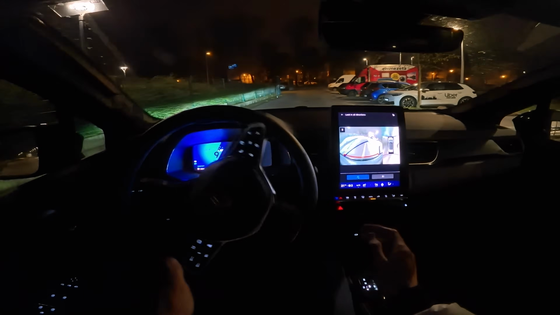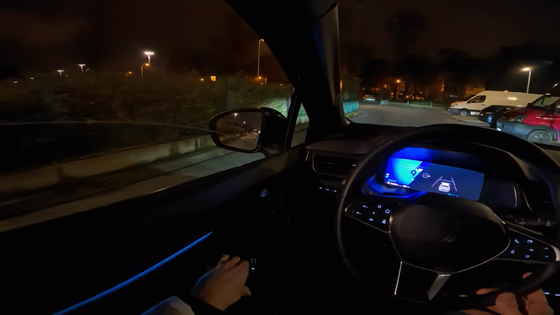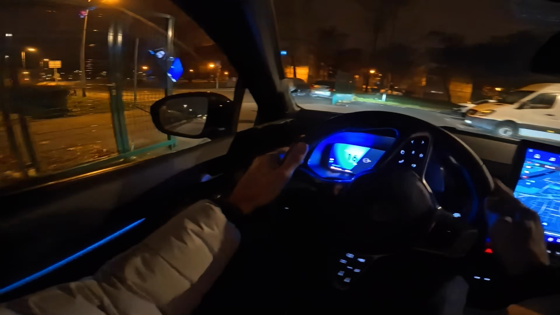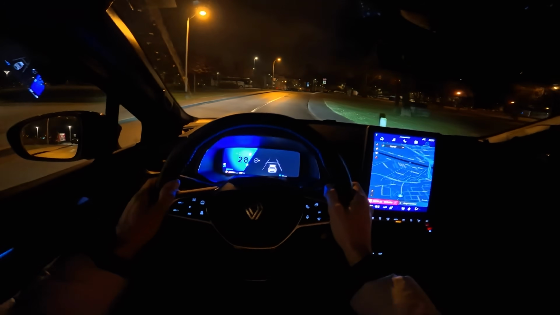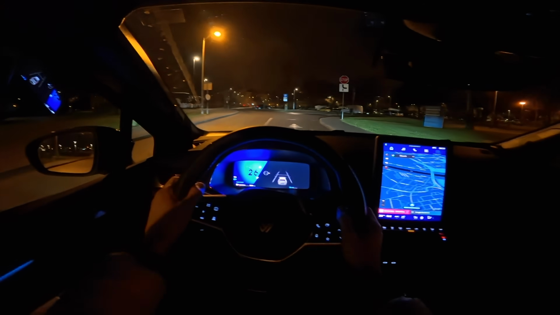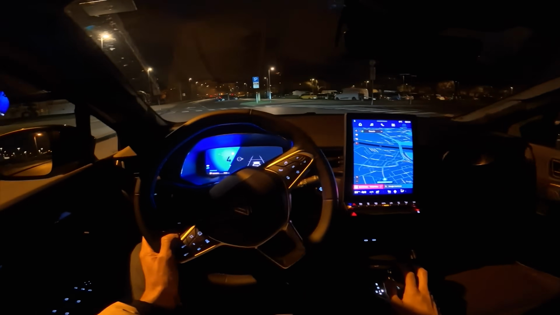Now, there are pedestrian warning systems when you're in the EV mode. Let me lower one of the windows. Okay, so the petrol just kicked in, and you have that pedestrian warning system when the petrol is not on, so pedestrians know you're passing by.